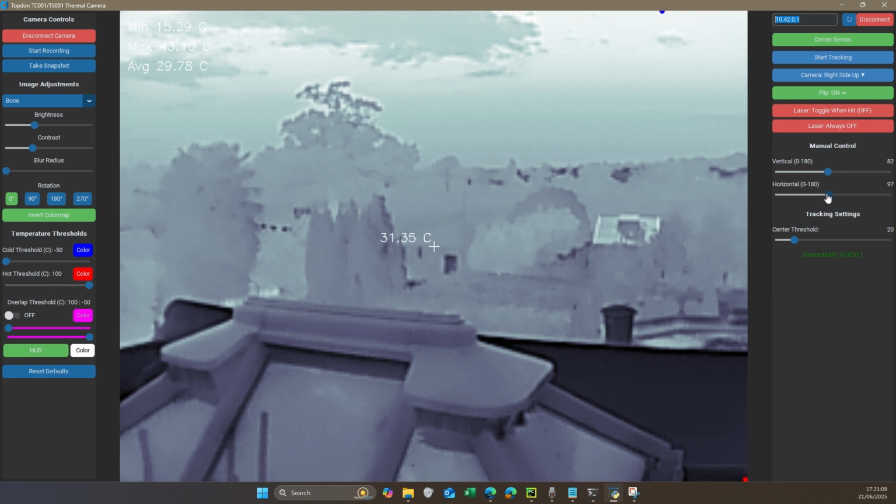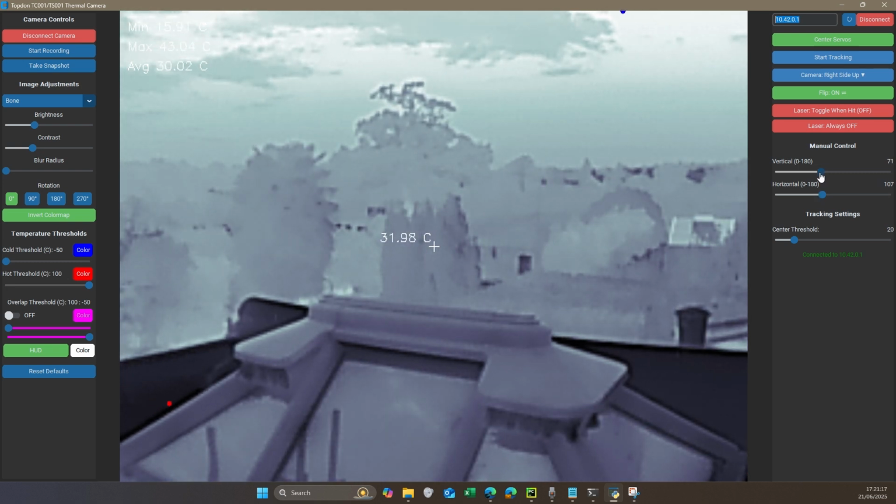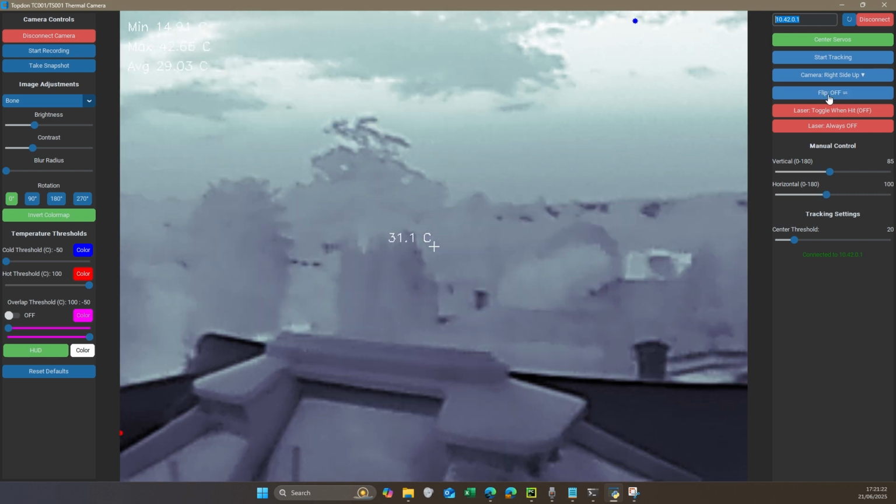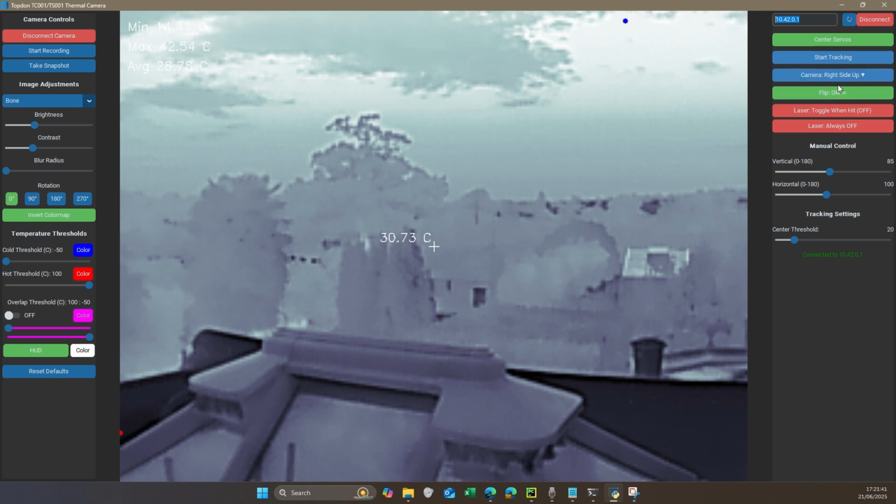Flips the rotation or the direction that the horizontal bar will be moving. So if I move to the left, the flip button, what it does, it orients in which way the tracking function on the thermal camera works. So depending on the orientation the camera is mounted onto the robot, you can adjust it using these two buttons so that it always tracks the camera movement in the right direction.